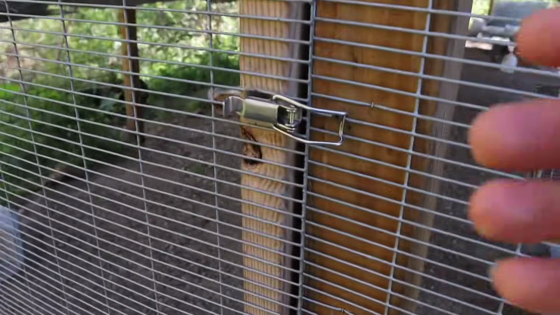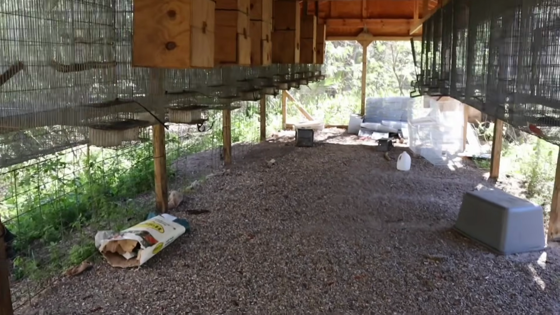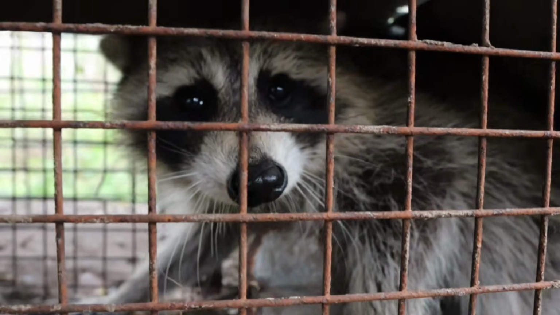We got one, guys. We got one. There's one in the live trap, or at least it's set off. I don't hear anything. Let's see. Yep, we got one. We got one in here, guys.